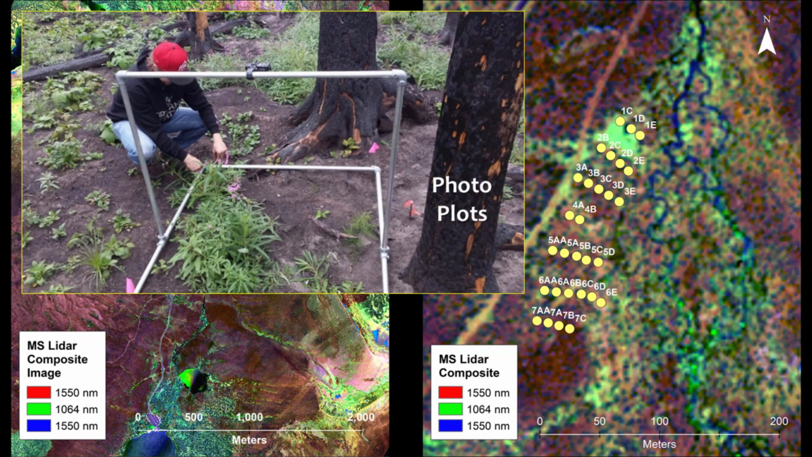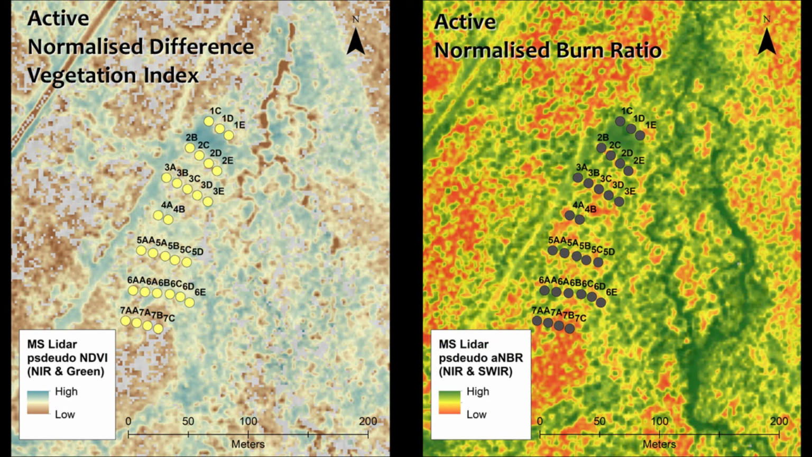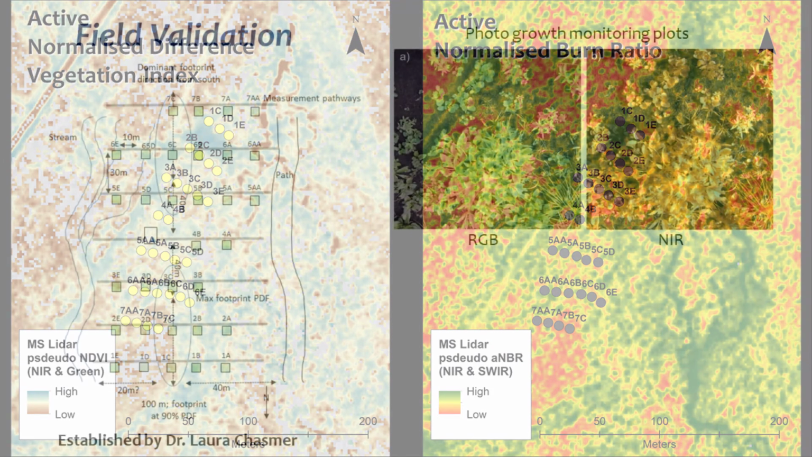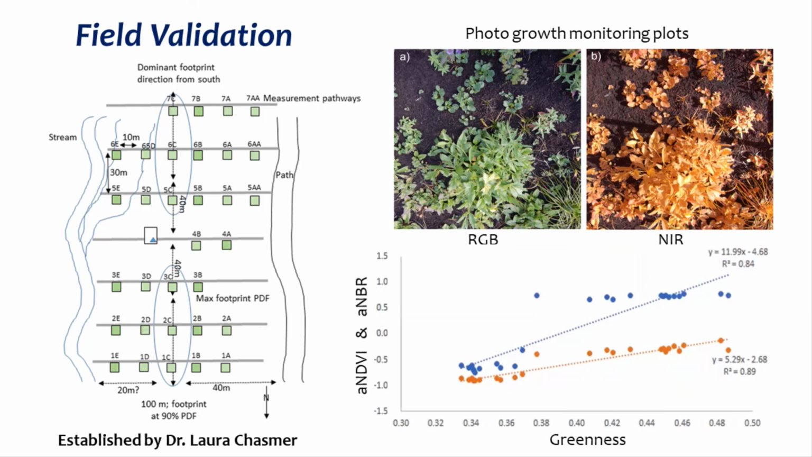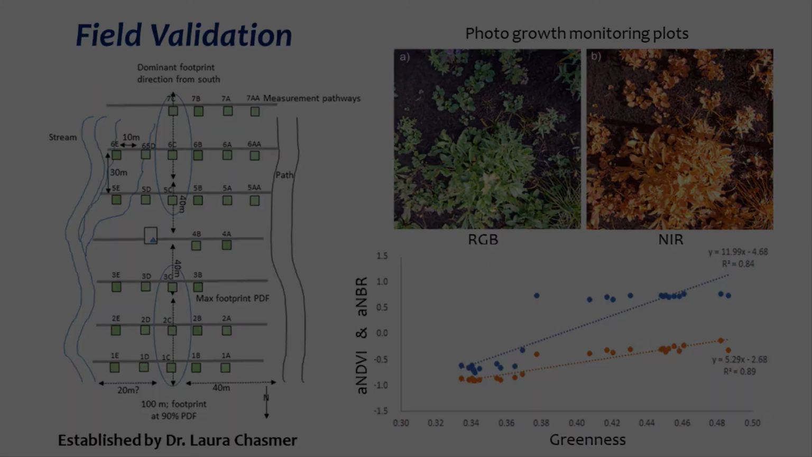Jesse is particularly interested to see if field-observed growth can be observed in either the active NDVI or NBR indices produced from multispectral LiDAR. At each of the field plots set up by Dr. Laura Chasma, Jesse is collecting height, cover, and photo-based indices of vegetation greenness. Results from 2018 are favorable, showing some correlation between plot-based greenness and LiDAR-based NDVI. 2019 and 2020 are yet to be processed, but so far it looks like multispectral LiDAR images will allow tracking of forest regeneration throughout the Cameron Valley.